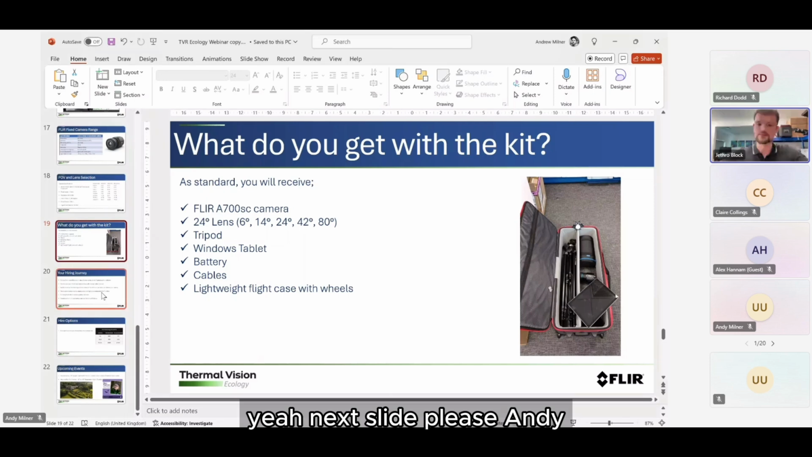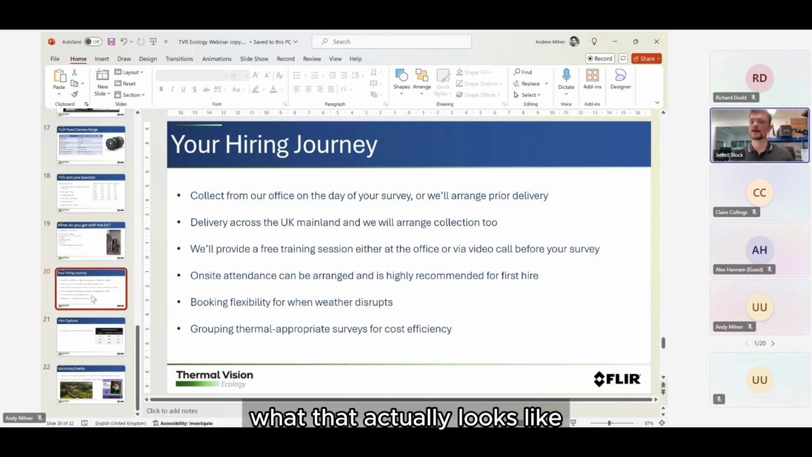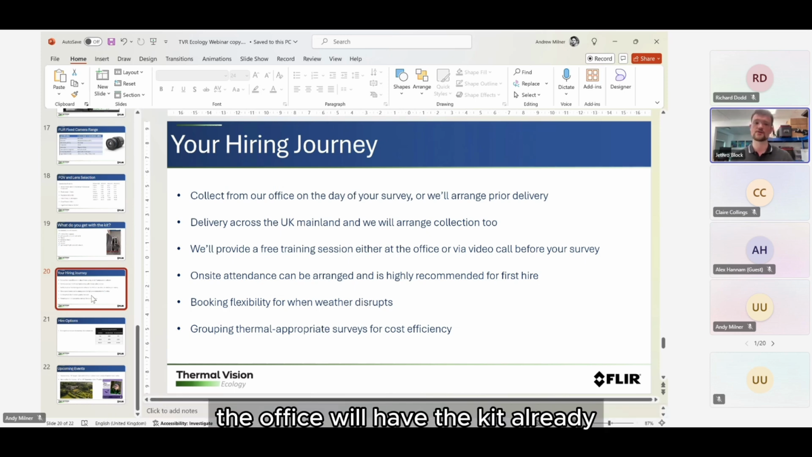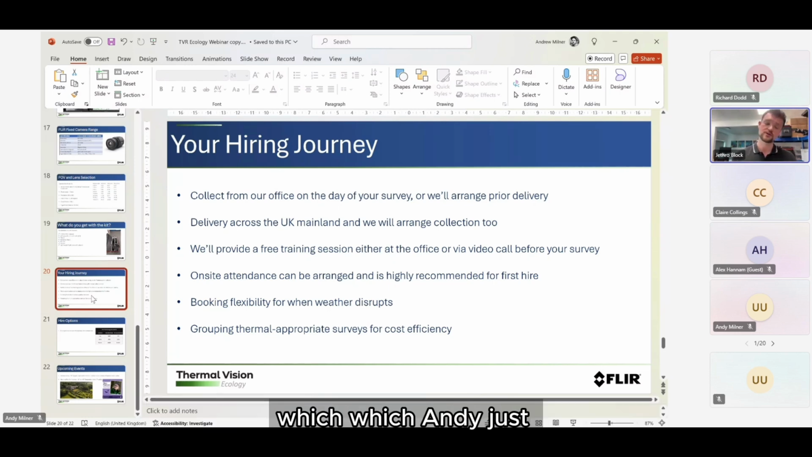Next slide, please, Andy. I'd like to walk you through the logistics of hiring, what that actually looks like, and how you're going to get a hold of the kit and do the survey. We've got a couple of options. If you're nearby to Bristol, it may be easier to come into the office. We'll have the kit ready, and you can pick it up and take it out to your survey that evening. We'll also provide in-person training to show you how to set everything up and walk you through a few of the software features. So that's one option.